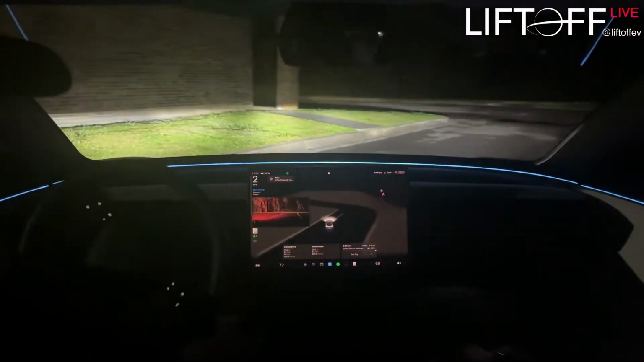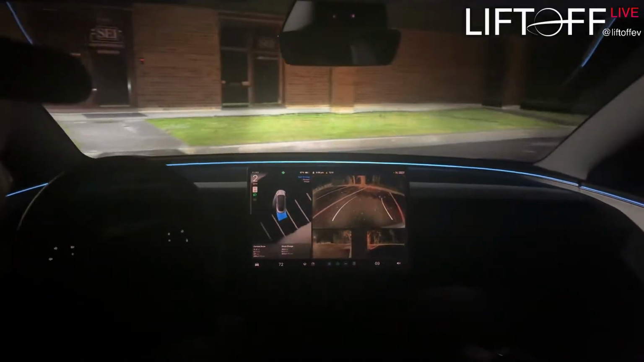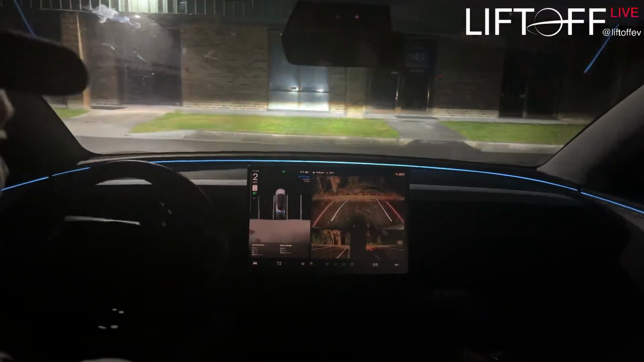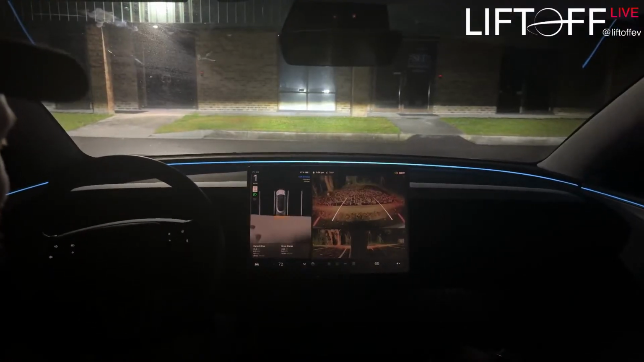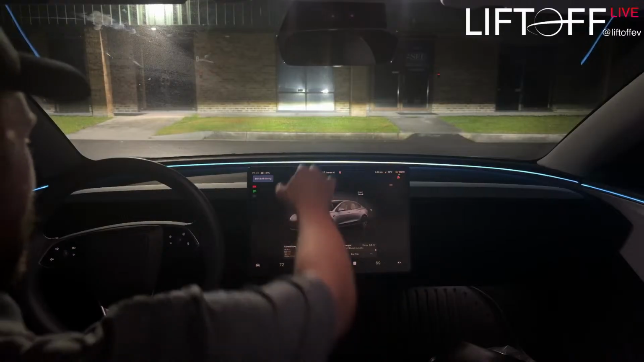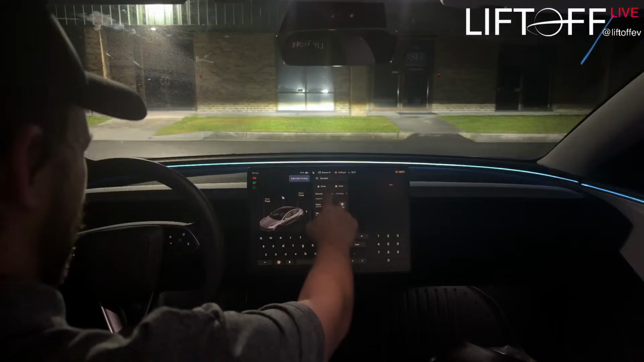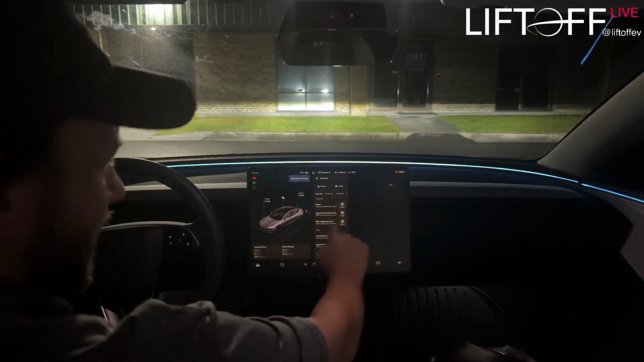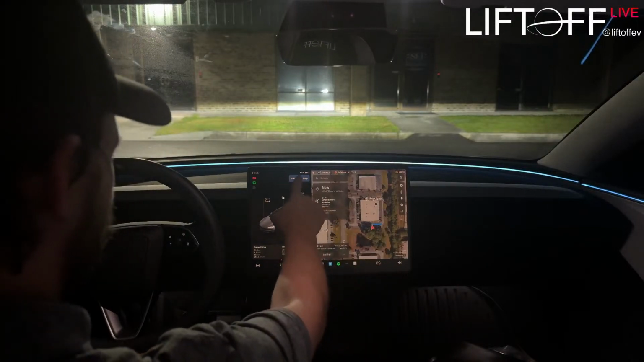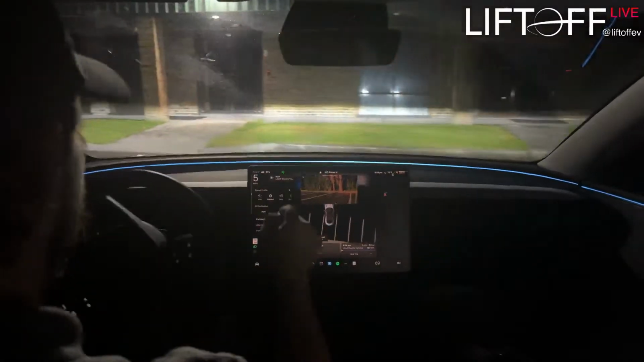Okay, interesting. It decided to park here. This is not a charger. Huh, interesting. I wonder if I do the same again, and I have it park in the parking lot, what will it do?